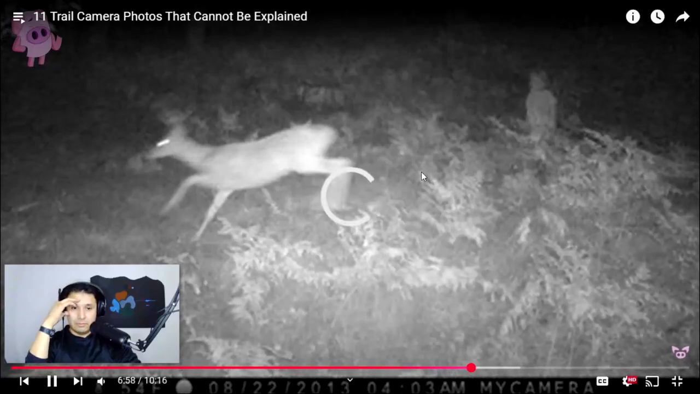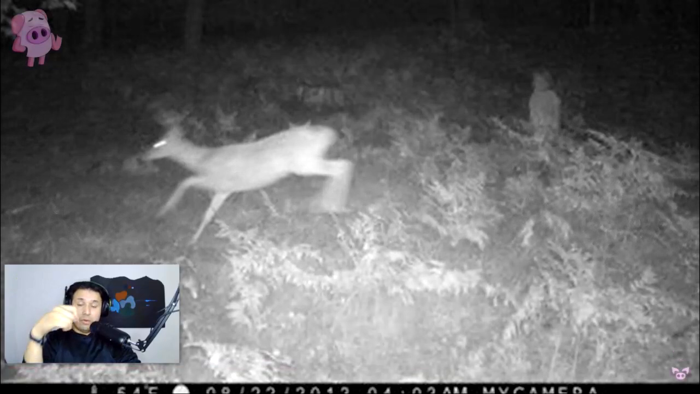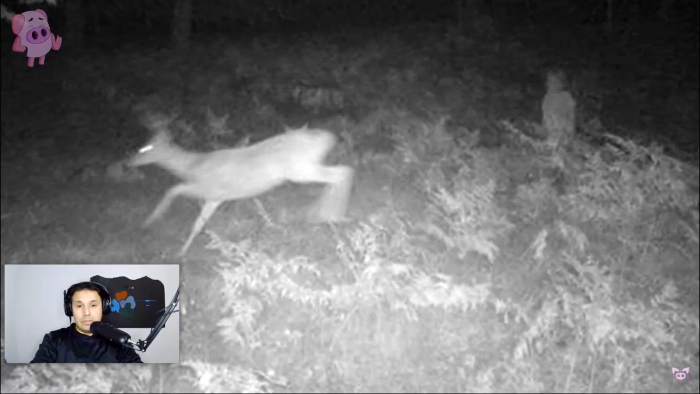This has led to further speculation that the figure may actually be some sort of humanoid creature that is yet to be discovered. What do you think the figure could be? Human child, wandering ghost, or something else entirely? Let us know what you think in the comments section below.